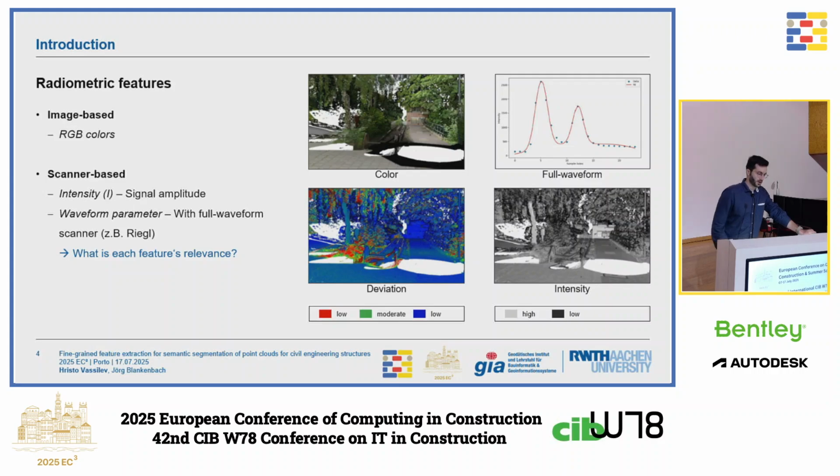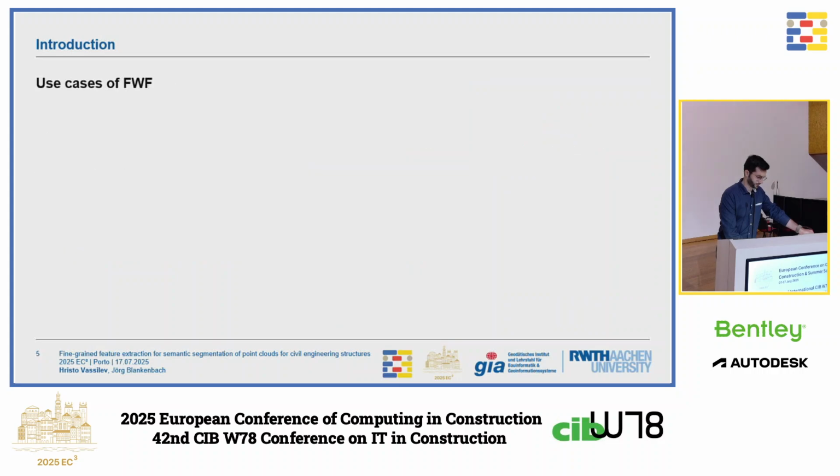These are essentially all the features we have as a starting point. These are the colors which come from the onboard camera, but we also have, of course, the intensities of the reflected signals. In this publication, we are going one step further in that we are also using the raw data, the raw signal, also called the full waveform signal, to extract additional features.